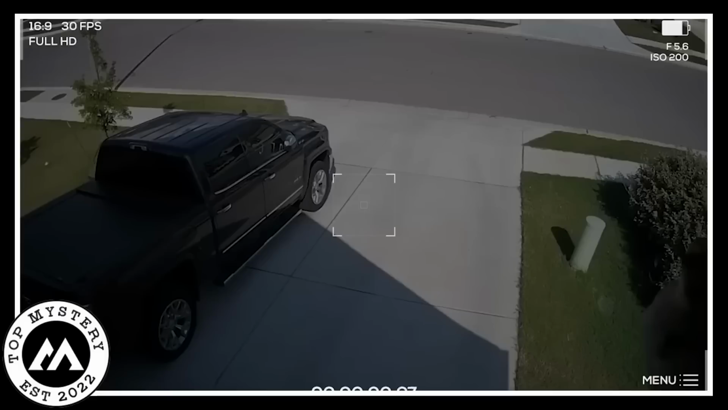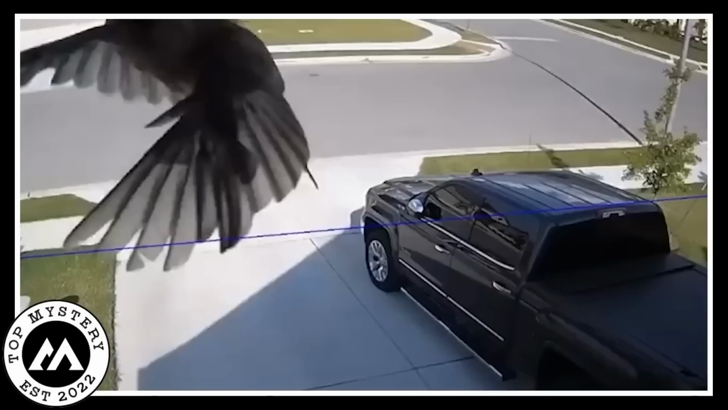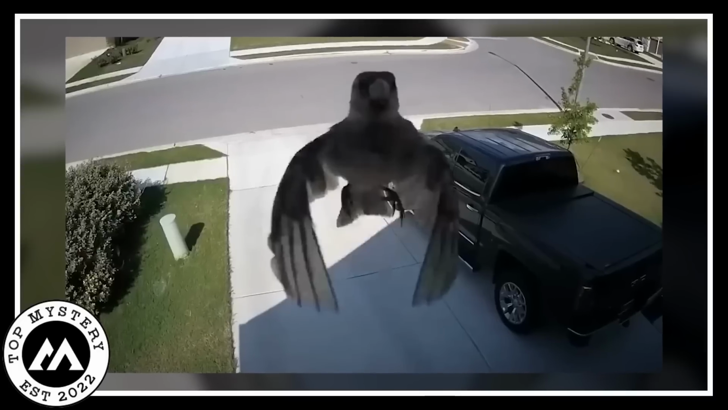But guess what? The person who made the video, a YouTuber named Gingerbeard, spilled the beans. Turns out the bird's floating act is just because the camera's frame rate matches perfectly with the bird's wing flapping.